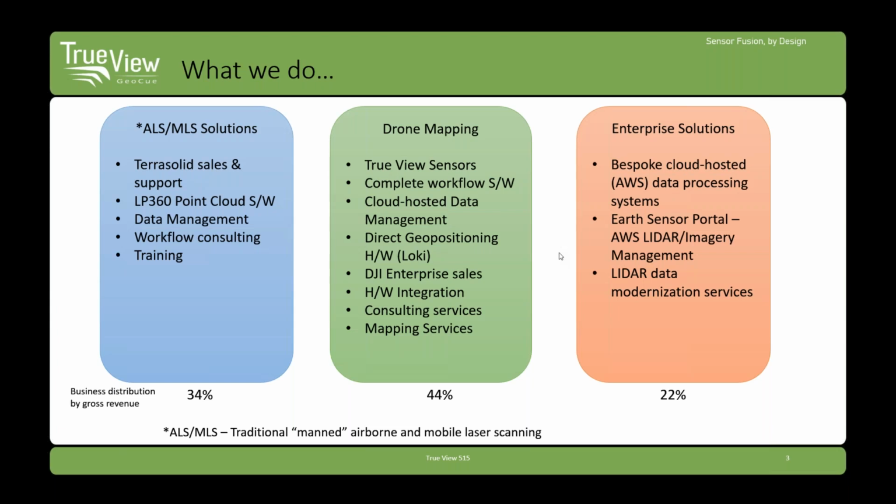For example, we have a contract with Teledyne Technologies to do processing of a hyperspectral camera. We do a lot of work with the U.S. Department of Agriculture on LiDAR QA, QC processes and technology related to that. But you do see this common theme of LiDAR.